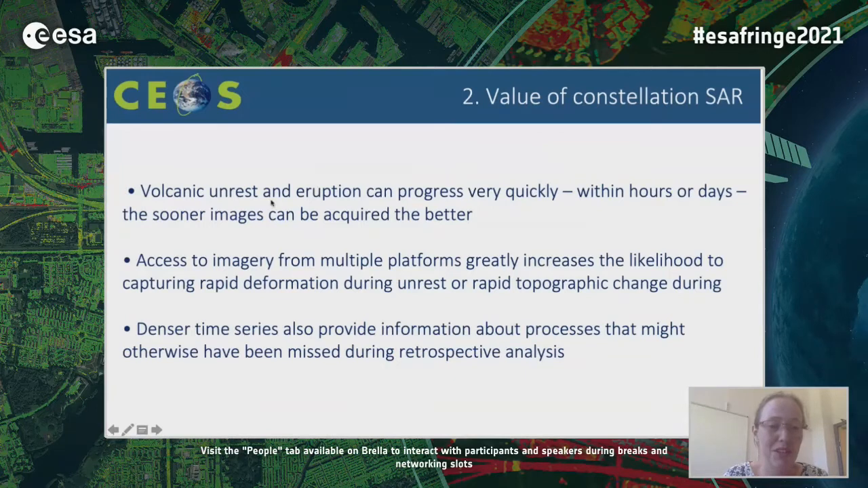The other theme that I want to mention is that it really does make a difference to have access to multiple satellites at the moment.